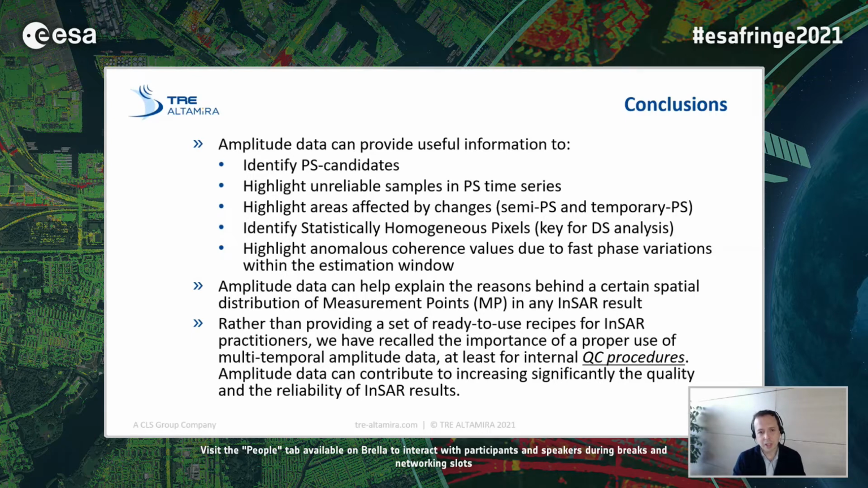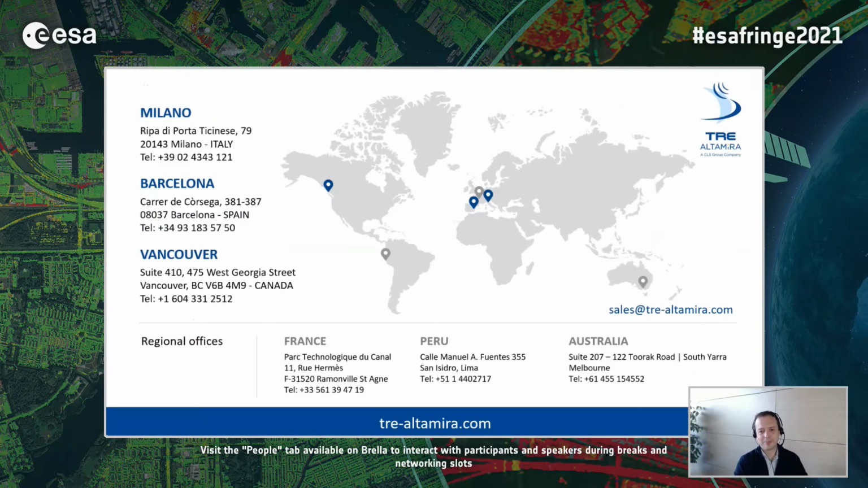And in general, again, don't forget about the possibility also to check your coherence values based, once again, on the analysis of multi-temporal amplitude data. And that's all from my side. Thank you, Ramon. Thank you all.